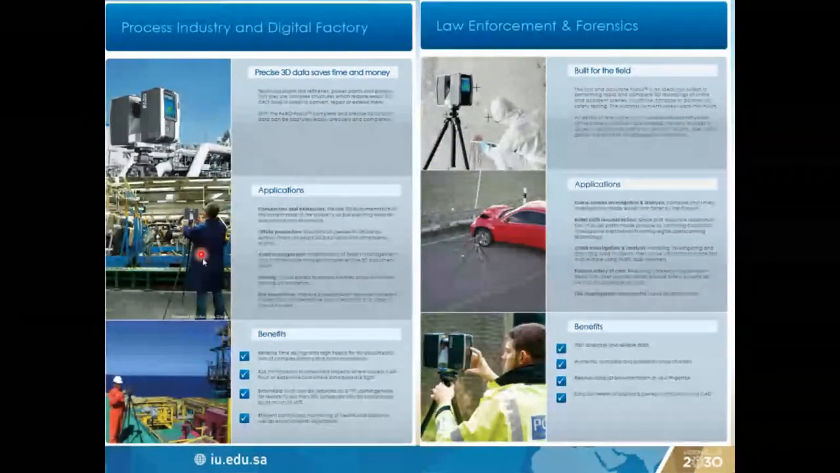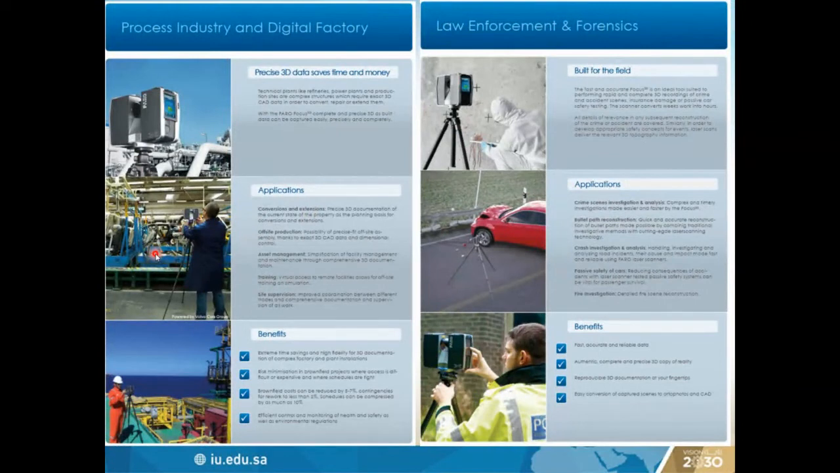Then there is the process industry, like pipeline or petrochemical industry, where we can also apply it. Or even forensic analysis, like accidents or other types of activities; we can also use it for forensic purposes. From crime scene investigation and analysis, we can use it.